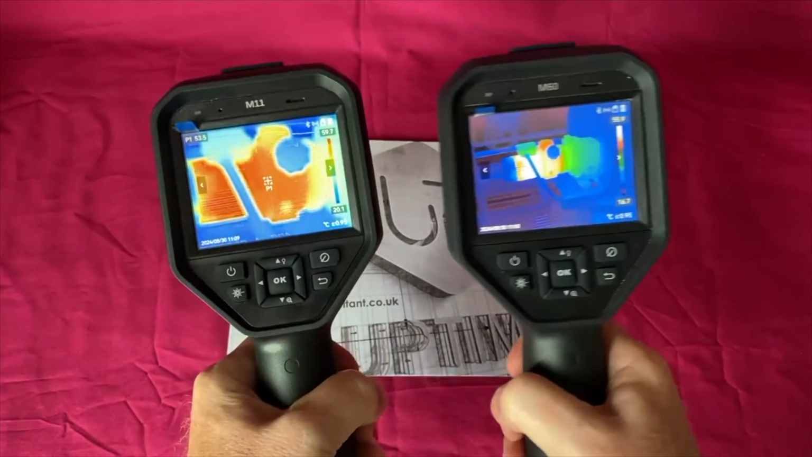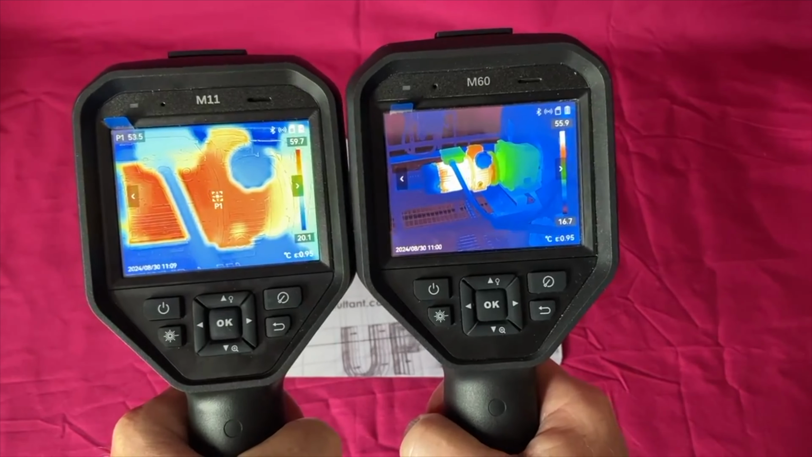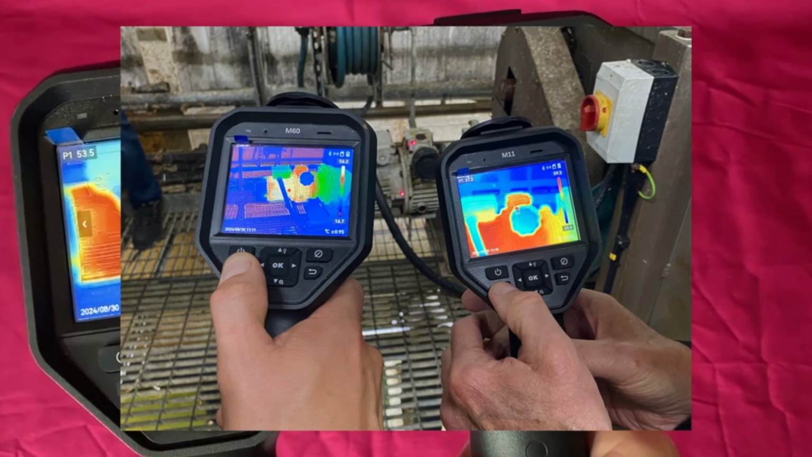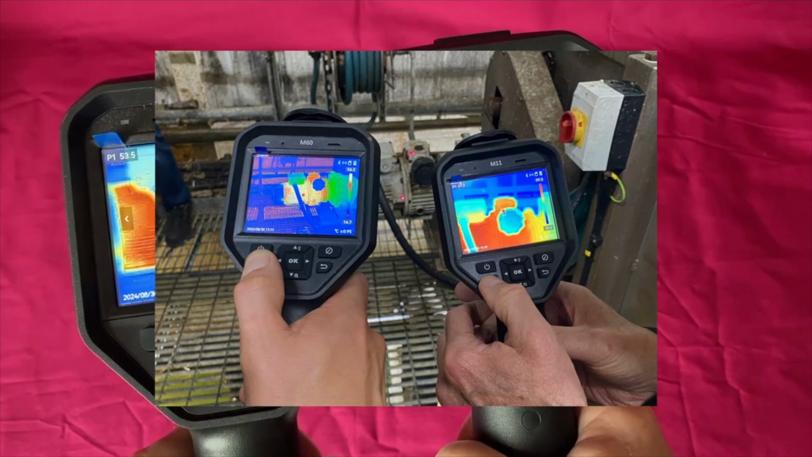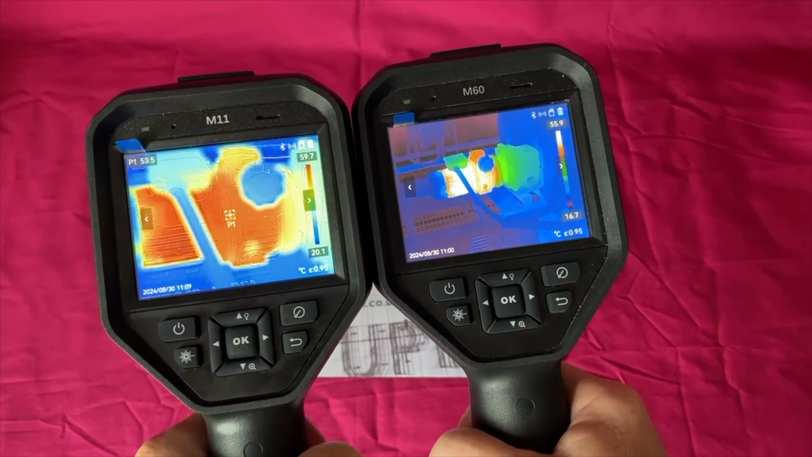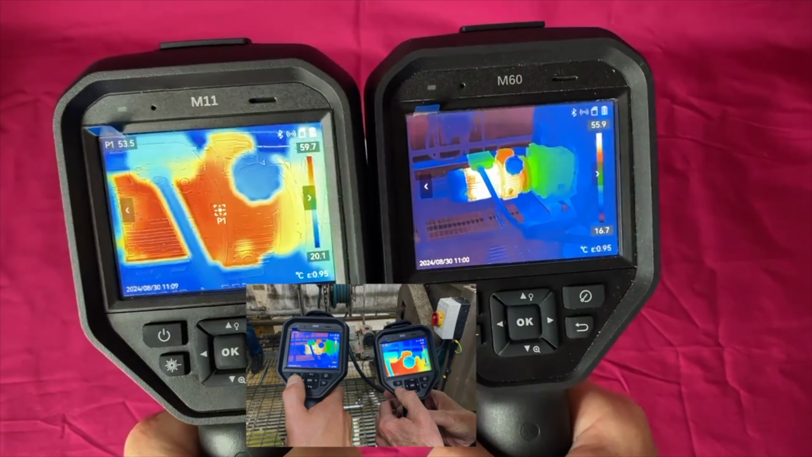Now I've got these set on two images we captured the other day in a client's premises of mine, who took up the offer of half a day's free thermal imaging training, and in return myself and 4 engineers from utilities went out on the shop floor and we took some images together. Now these were taken side by side and you can see the field of view.